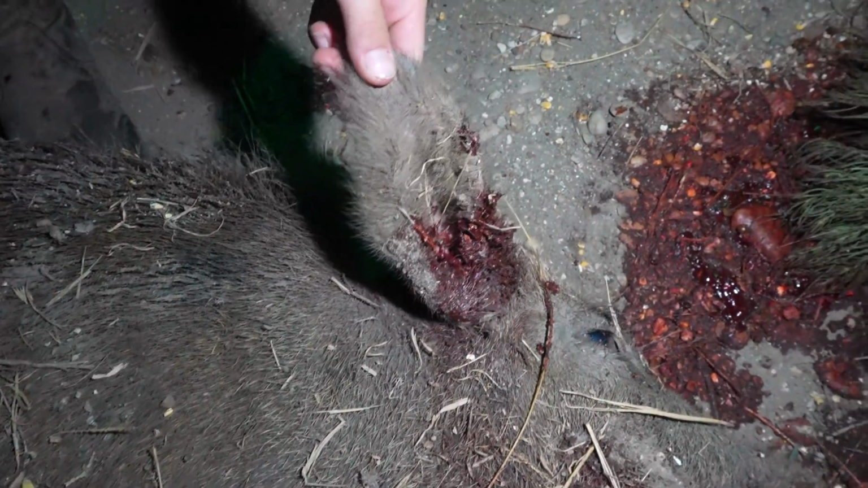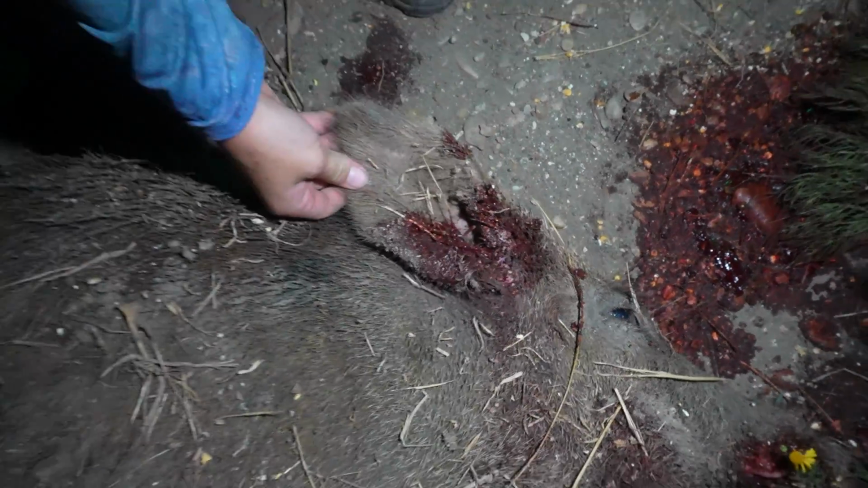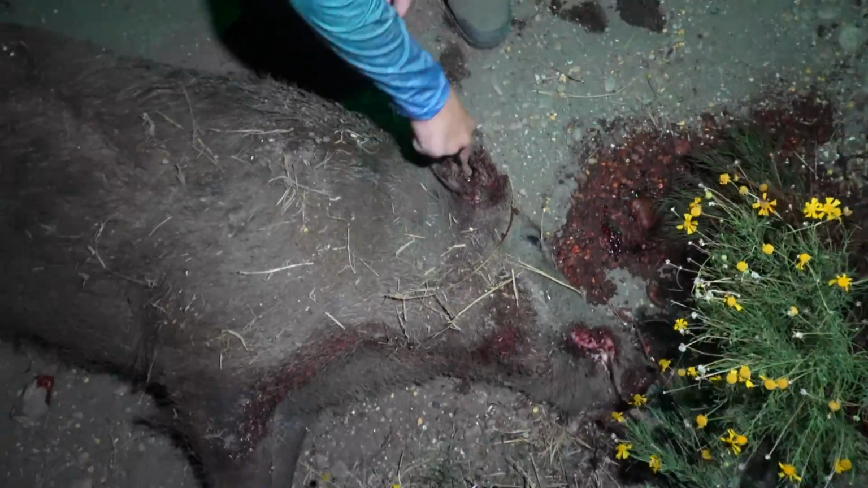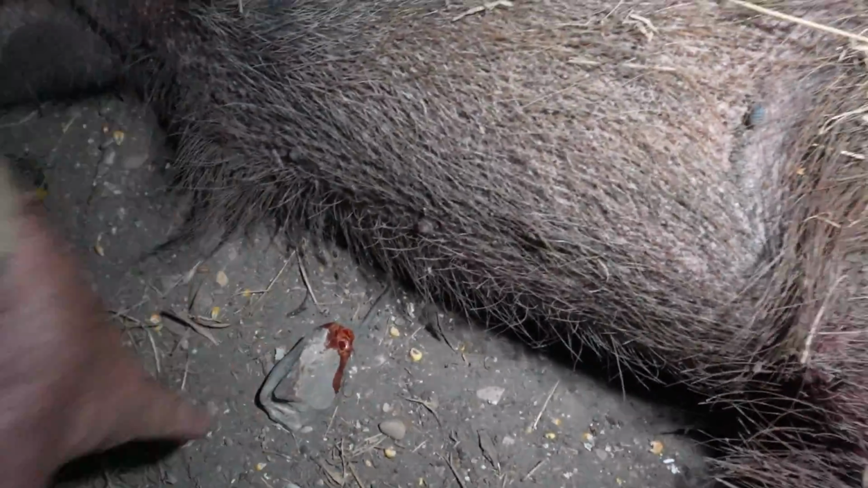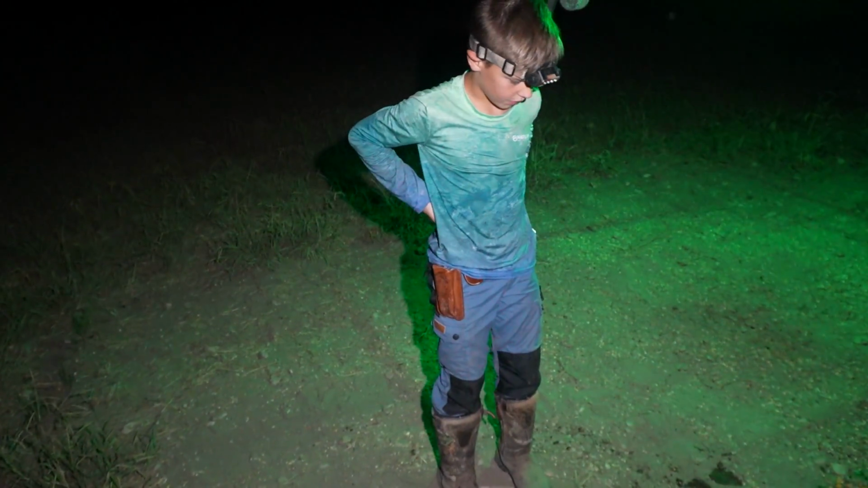He literally went in the ear, dude. Huh? Dude. Thing took the ear hole too. Yeah. Just went right through the ear, cut skin, went into the ear hole. That's impressive. I have no idea. That is impressive, sir. That rock I used to clean the blood off the mat from the shot.